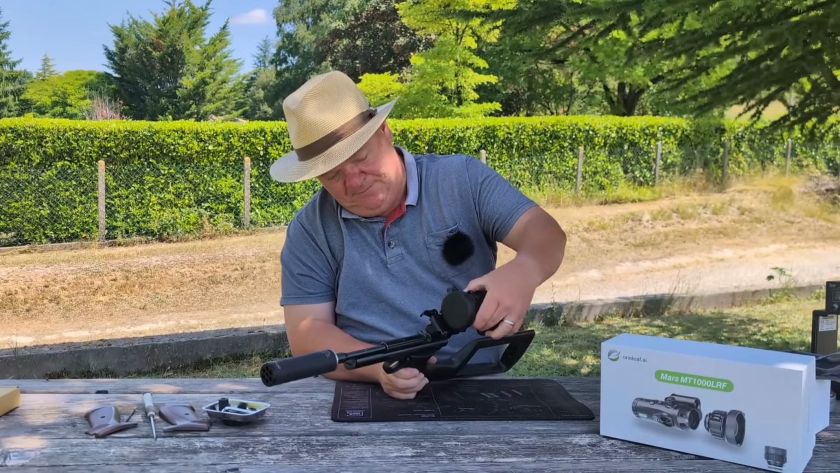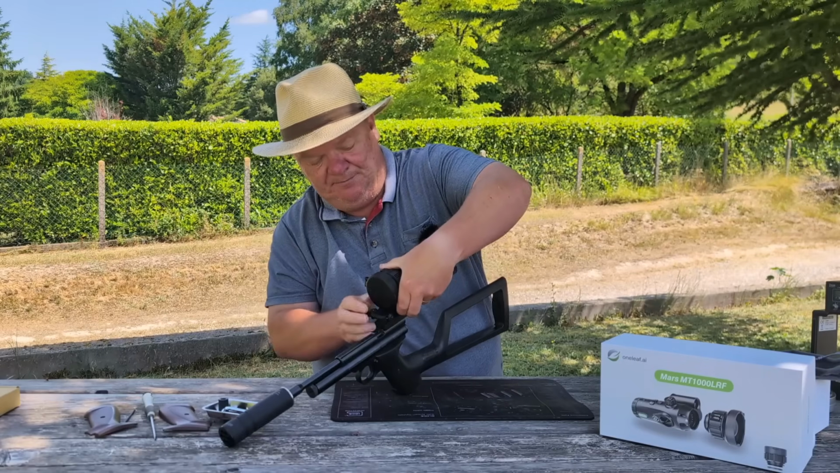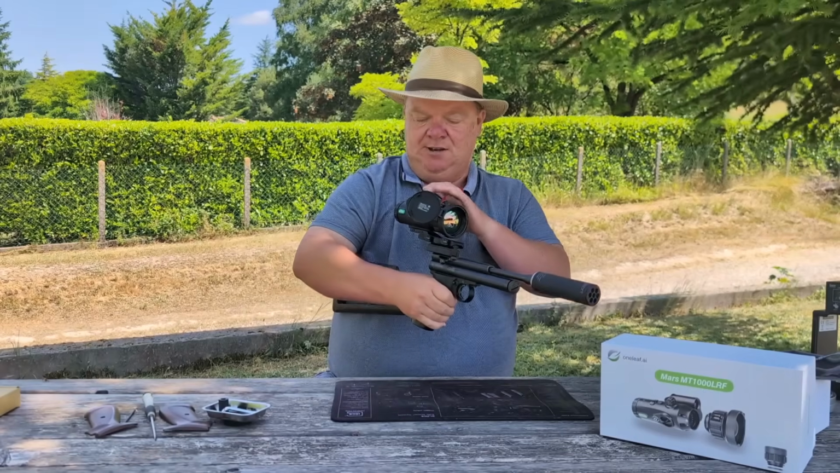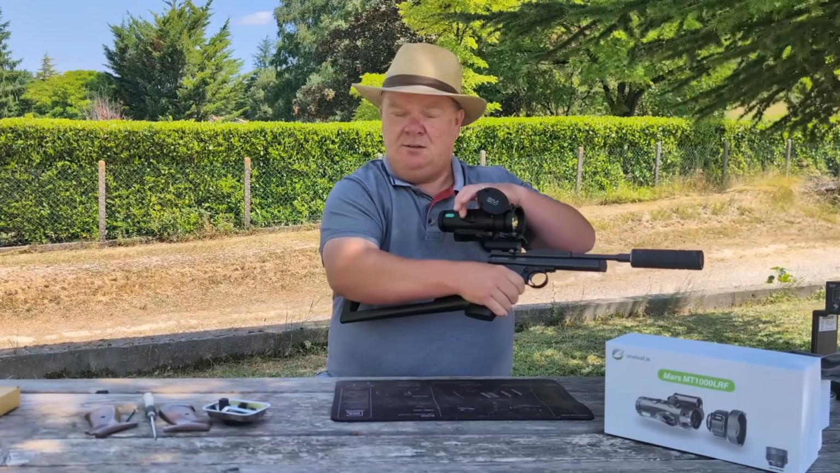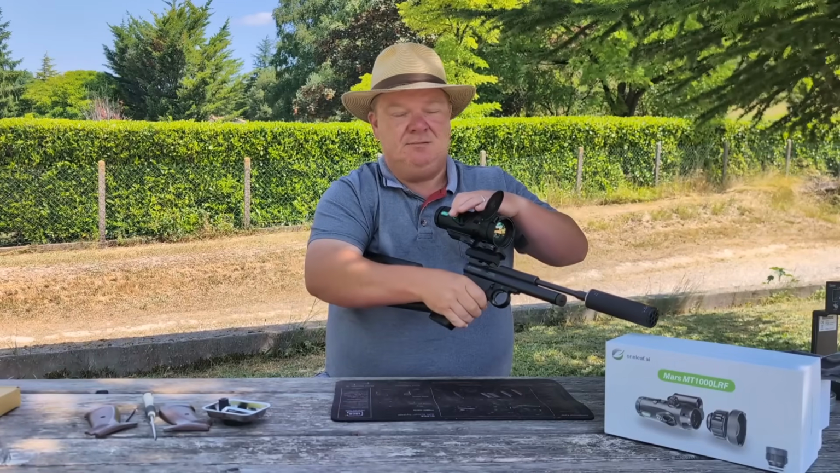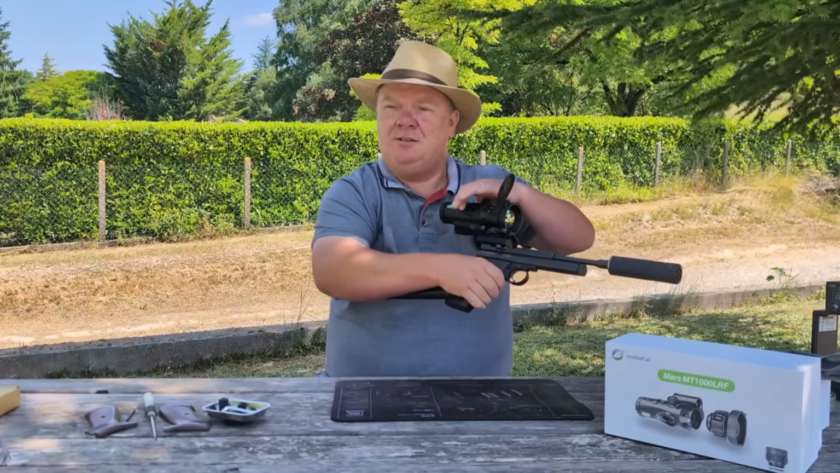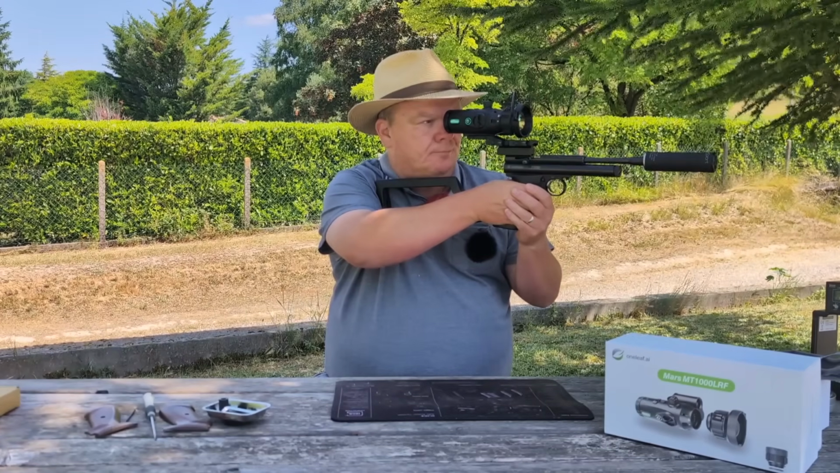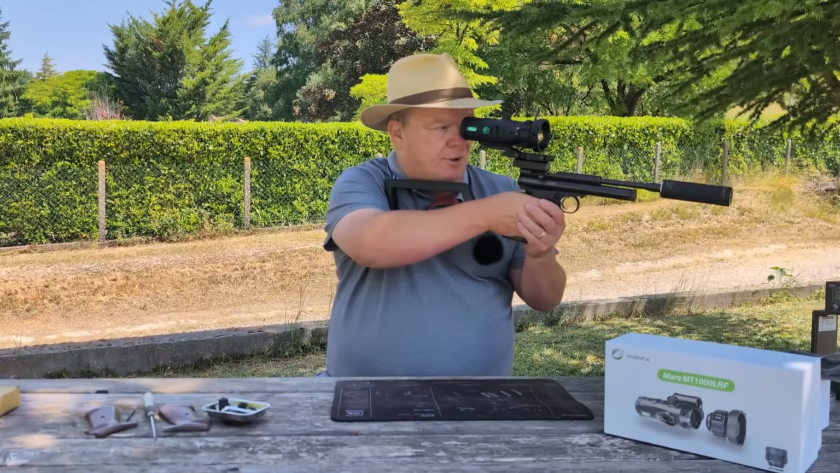So that goes onto there, that goes onto there. Do the back one up first, then the front one. That's locked into position. Now if the power button's on the side there, you'll hear a... No, we won't. Oh, it's already on. I've turned it off, that's why. I've been looking at things through this before I press play, obviously. So, turn it on. There you are. Sounds like a shutter going in a camera. I've got my little screen. Little screen, so there we go. And we are up and running.